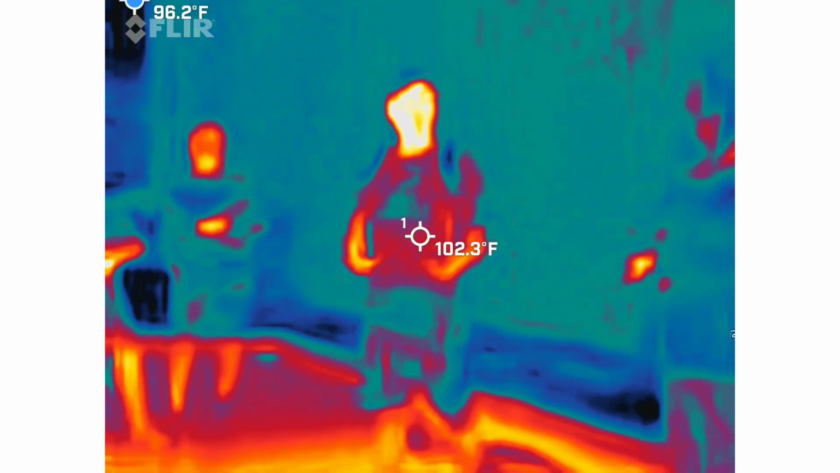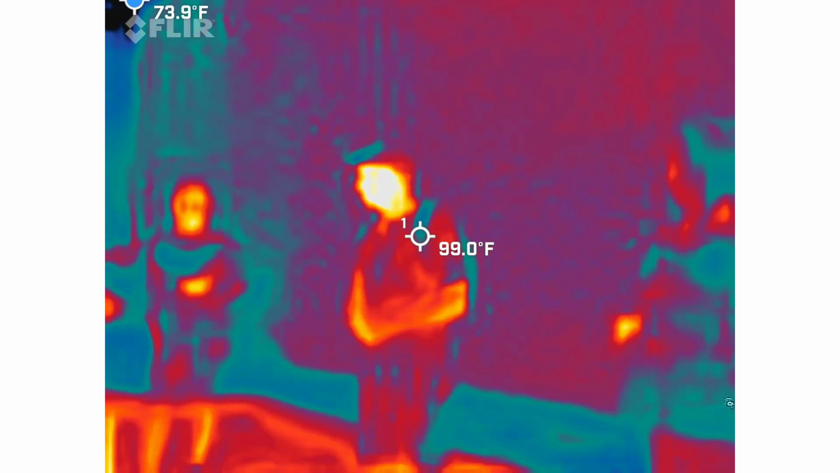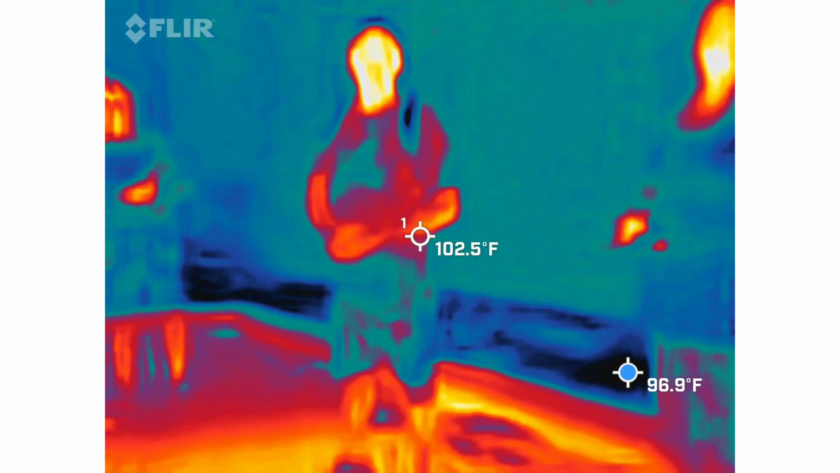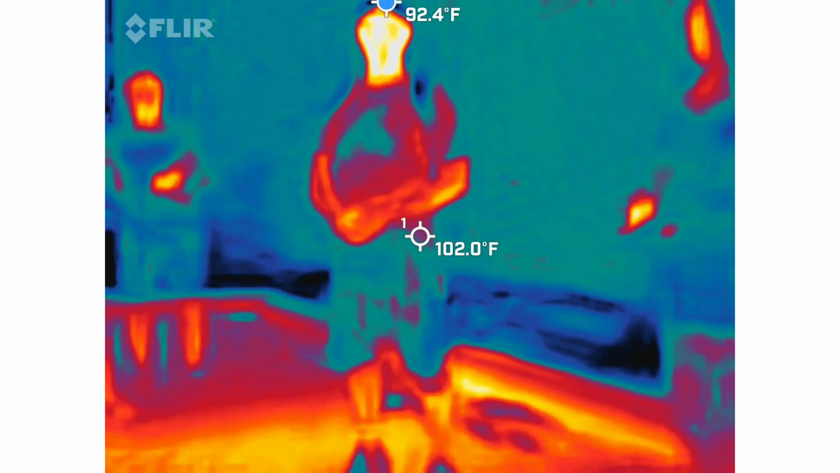It's going to give her that array of color, and even on your video, it's going to be much easier to spot those cold spots. I also want you to try to keep the sky out of view. The reason why is because the sky doesn't have a surface. That blue dot that's bouncing around the screen is helping you find the coldest spot in the frame at that moment, and it will default to the sky every single time it's in view because there's no surface. So just do your best, because some spaces are going to be impossible, just so you know.